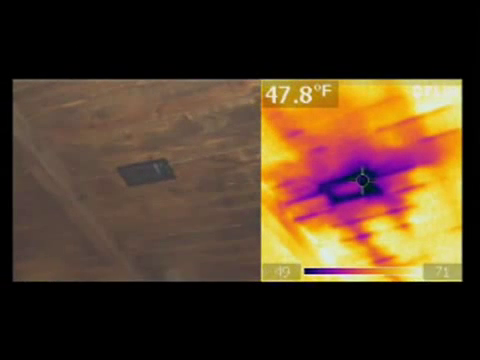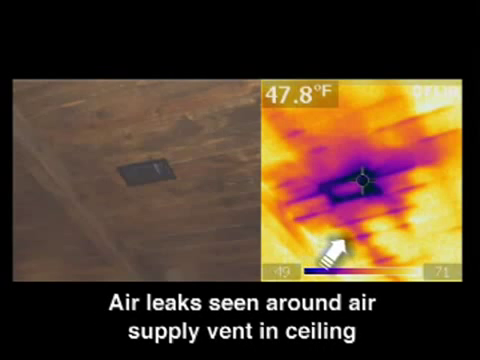On the next set of photographs here, it gives another illustration of what you can expect from a thermal imaging scan of a building. Here we see that air is leaking around a ductwork connection and that supply air of air conditioning is actually escaping into the cavities of the ceiling. And that can create, again, the battle of hot and cold air meeting at the attic location, and that can create a condensation or a moisture issue.